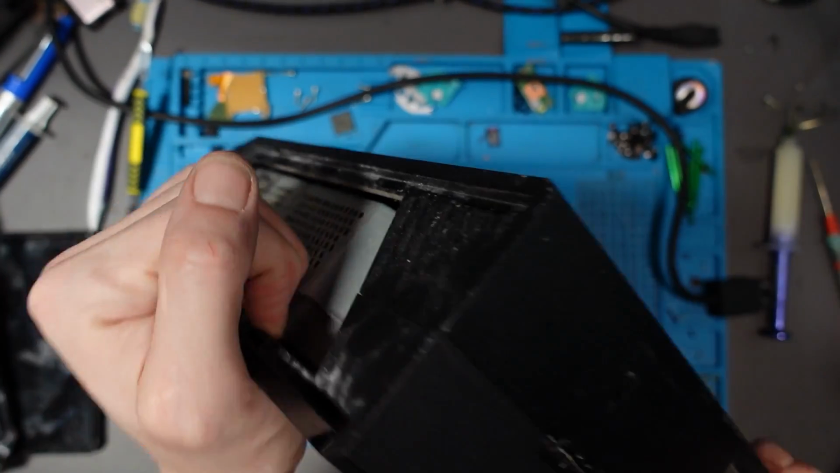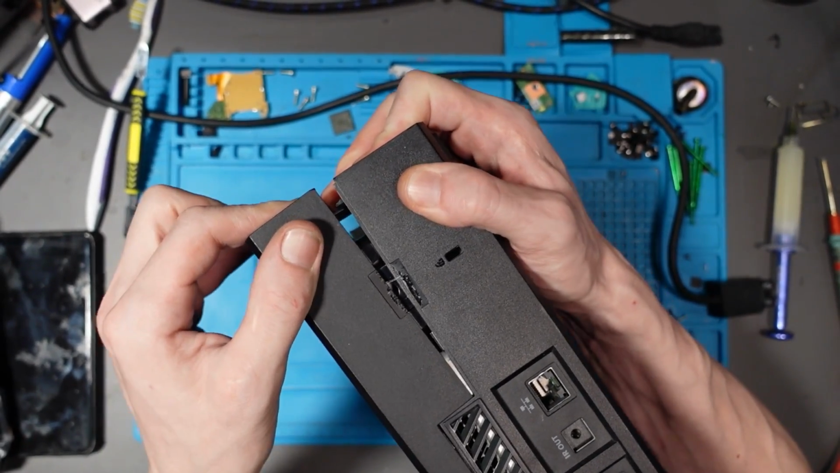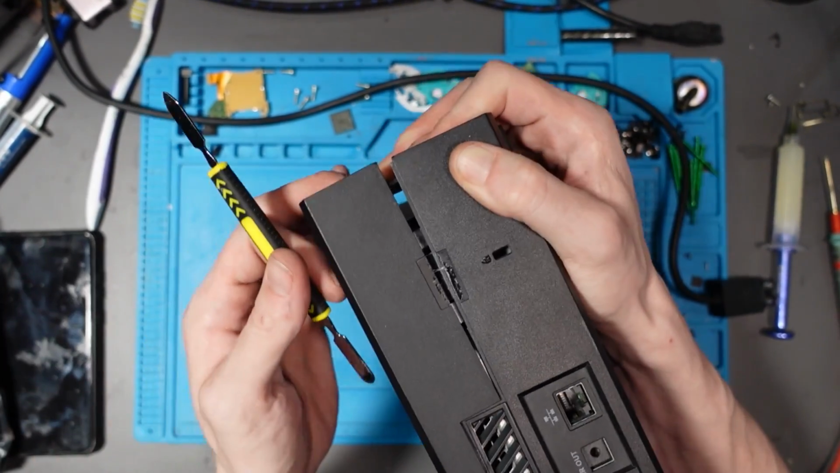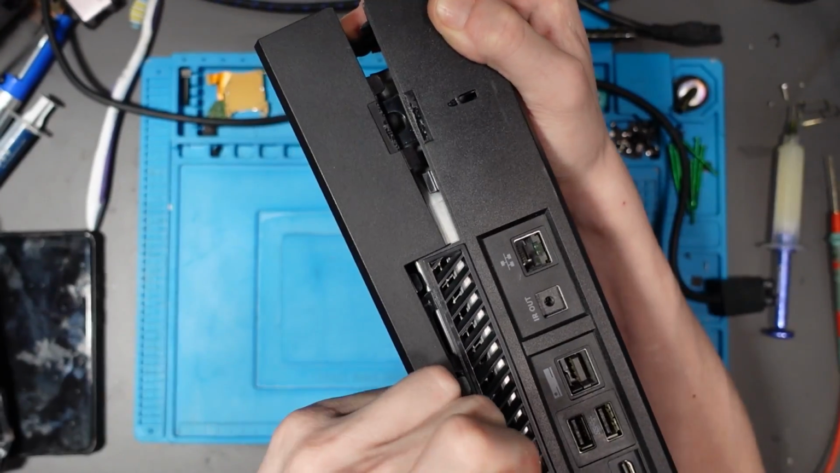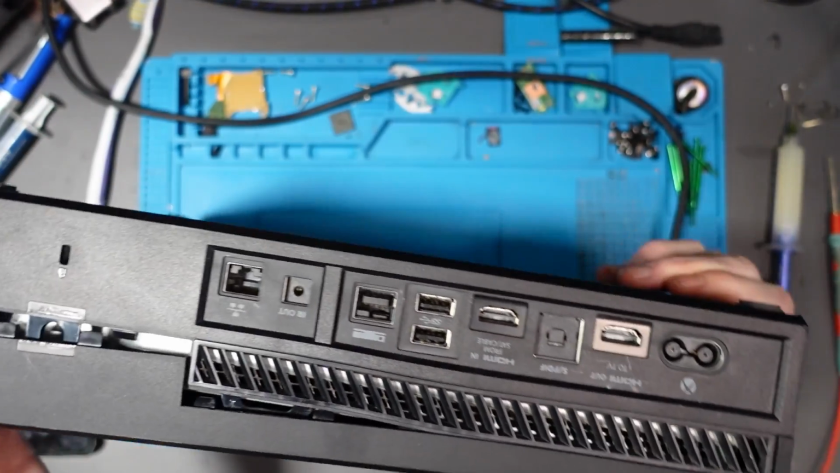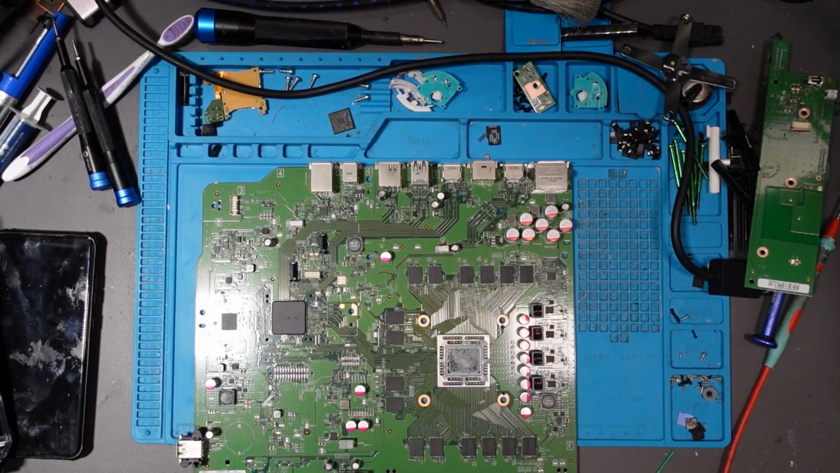I mean, we've all seen them taken apart before. If you haven't, I highly recommend checking out iFixit's guide. It's a fantastic guide for disassembling these things. But it's nice and simple to get into anyway, so it's not too bad. Right, so we're inside the console now, or rather we're down to the motherboard.